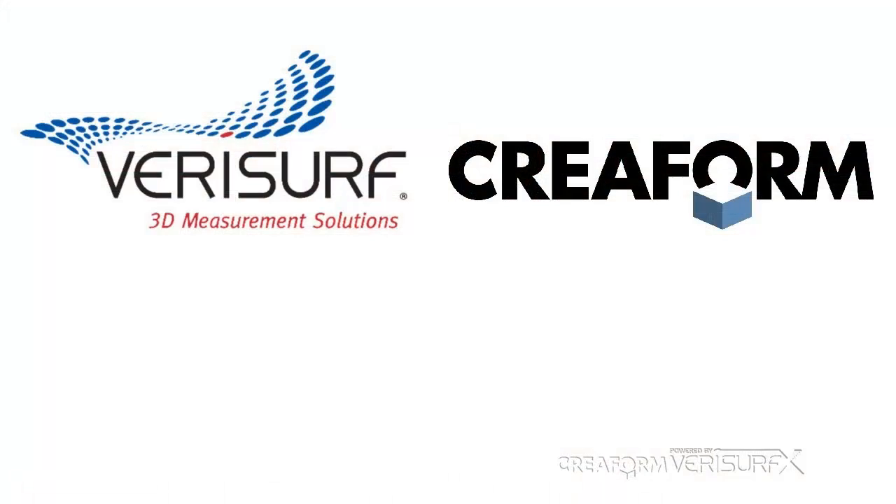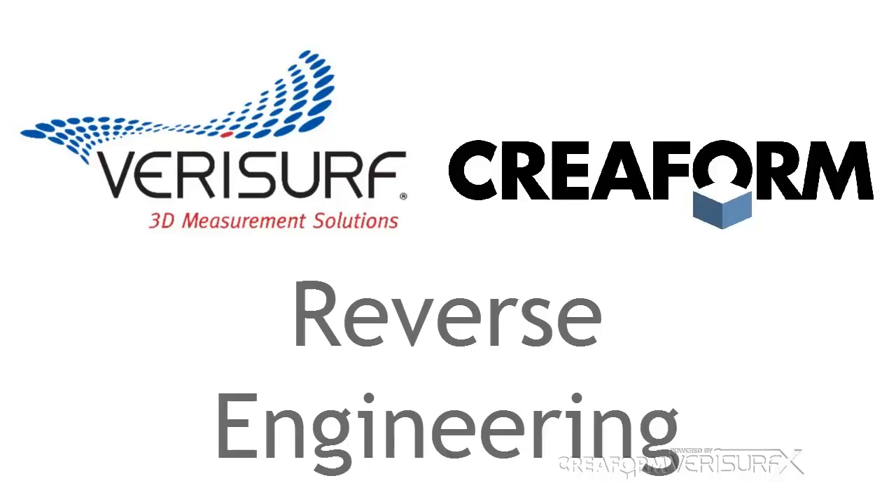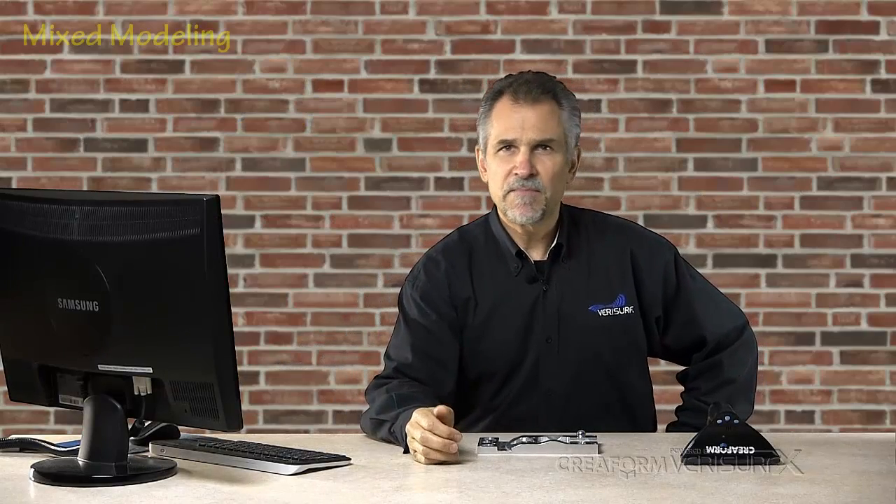I referred to the measurement, analysis, and reporting of prismatic features as a print-based workflow, but it works equally well, if not better, with a model. For our next example, we'll look at a simple application of reverse engineering. Verisurf's reverse engineering tools allow mixed modeling using prismatic features, meshes, and NURB surfaces. Moreover, we can take advantage of the many CAD tools inside Verisurf.